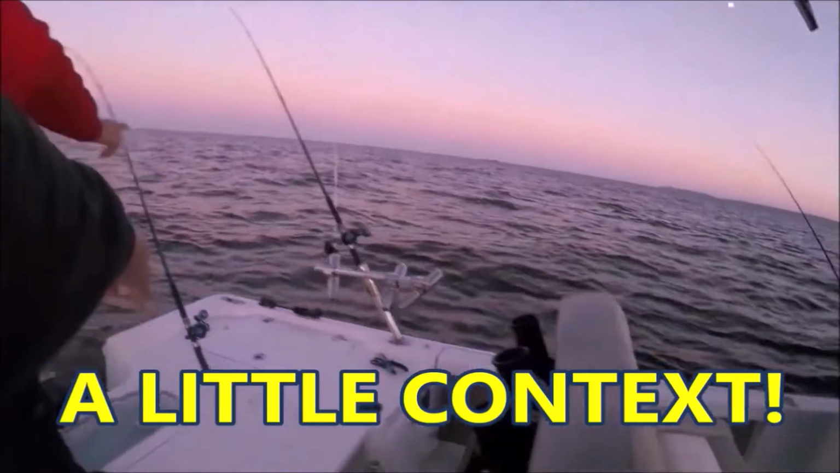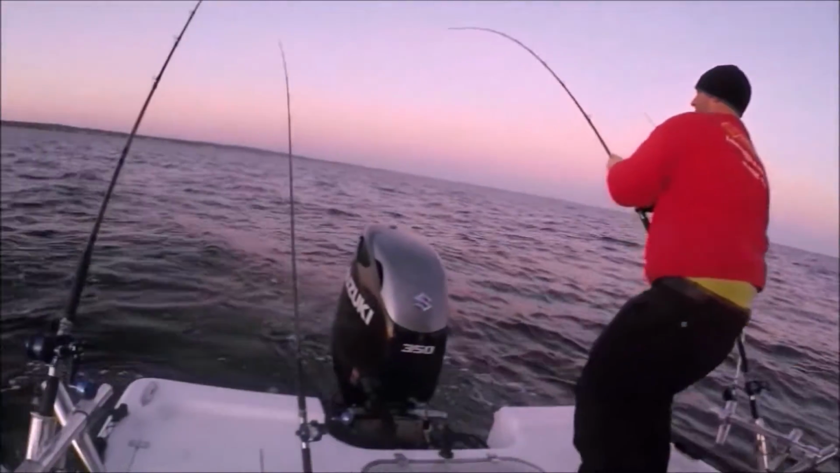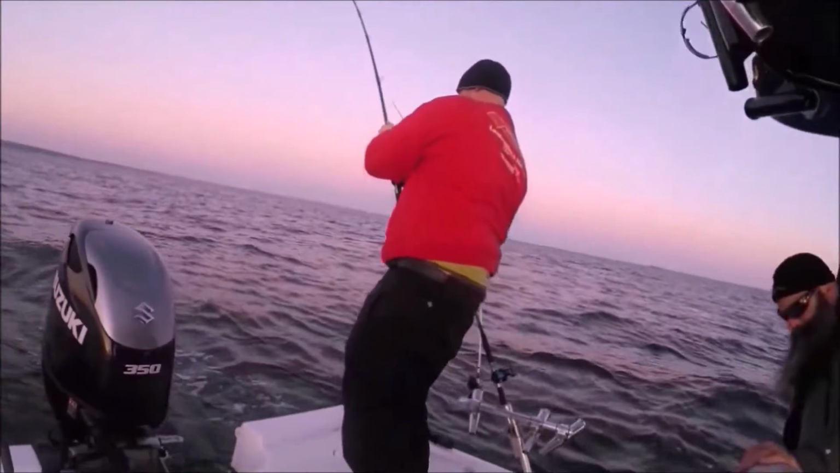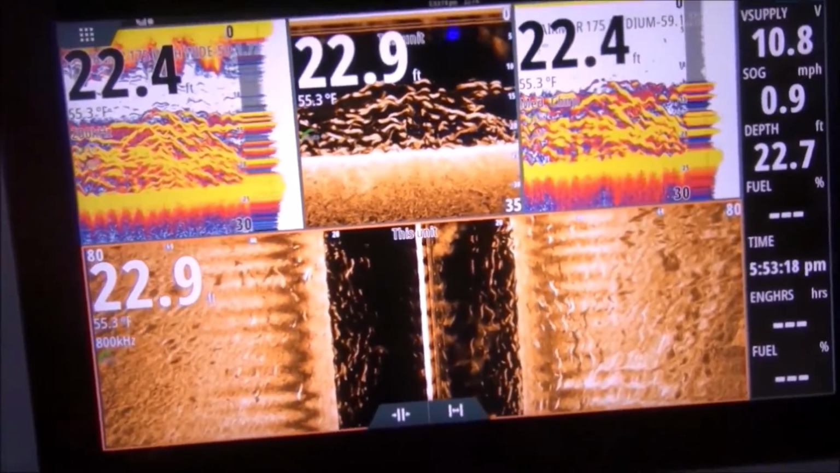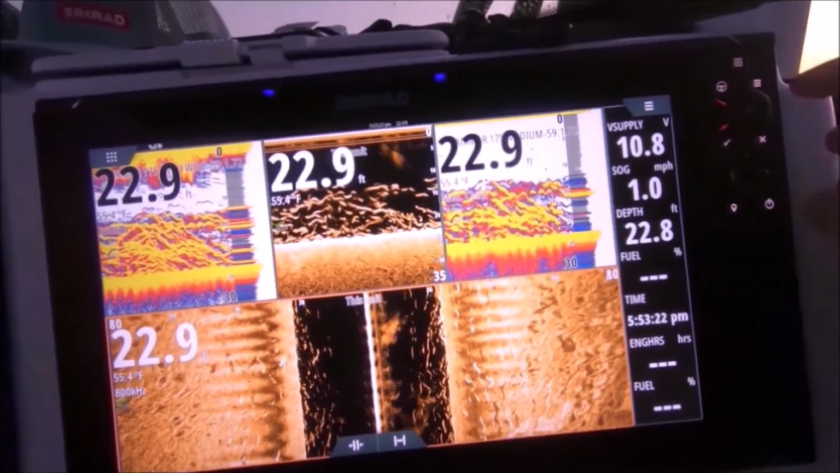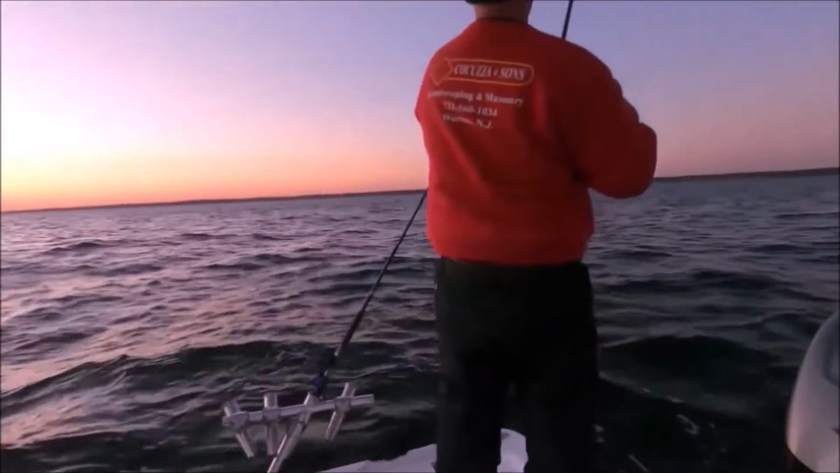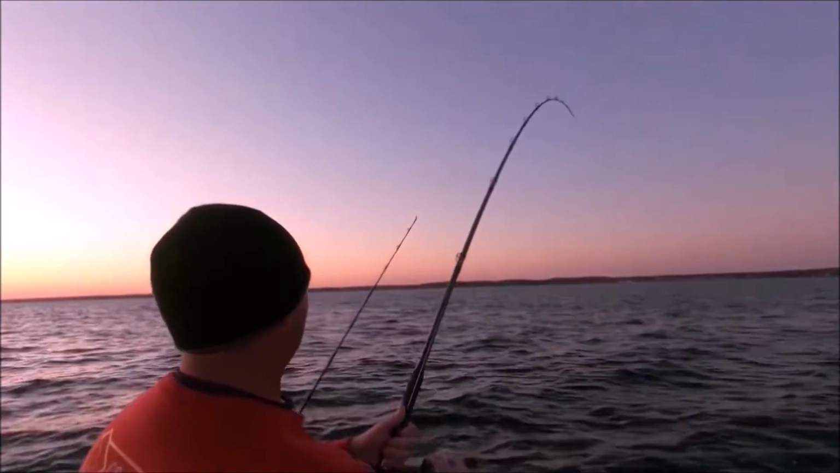Fish on, fish on! Right here! Crank, crank, crank! Fish on, fish on! Look at the screen. Oh my goodness. Holy cow. Is that a little better fish? I believe it is.